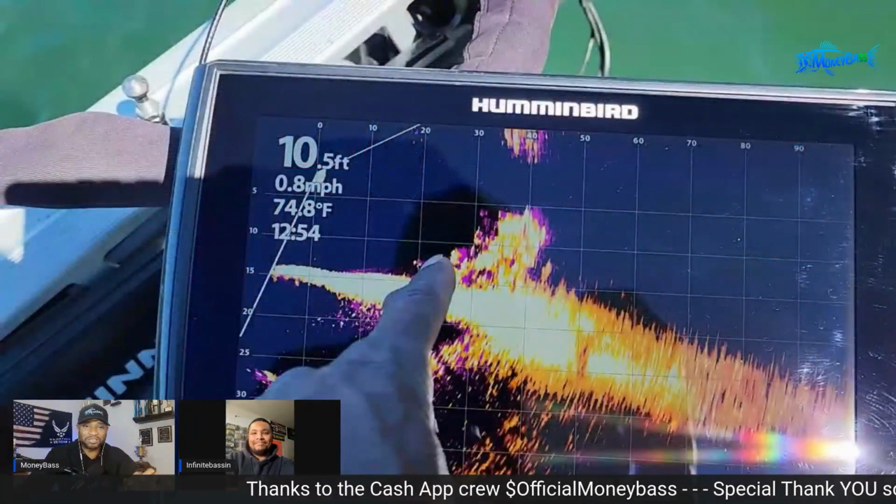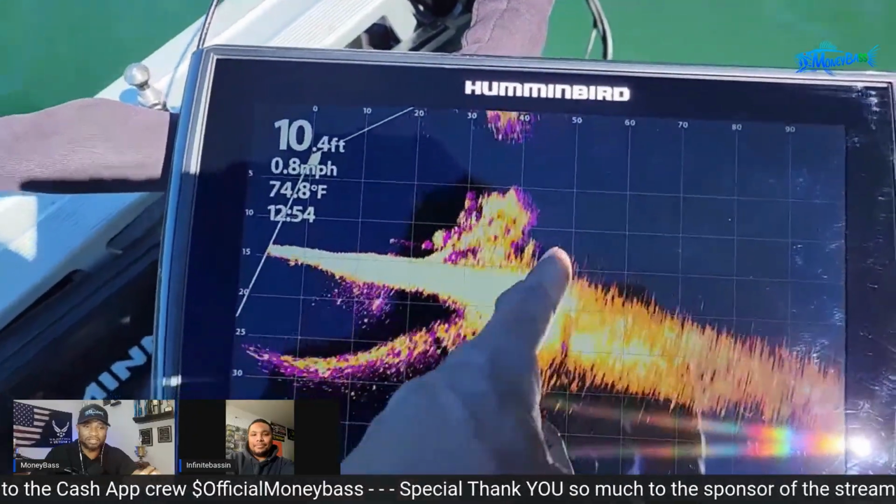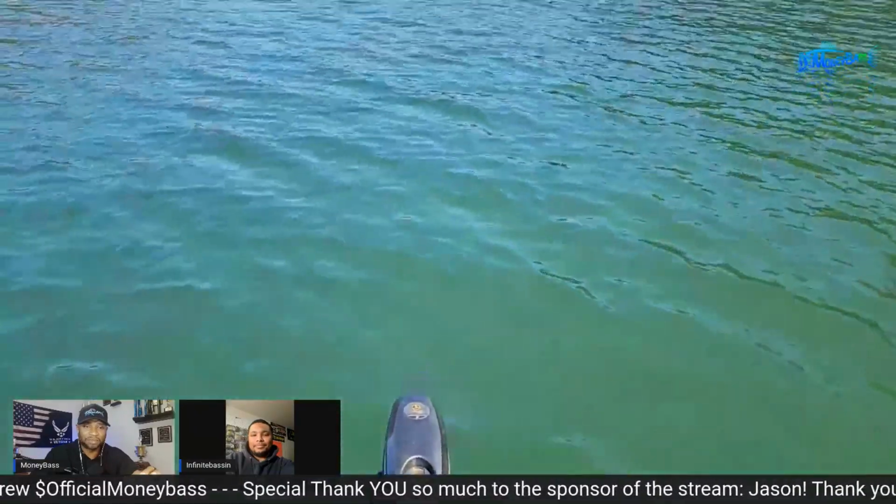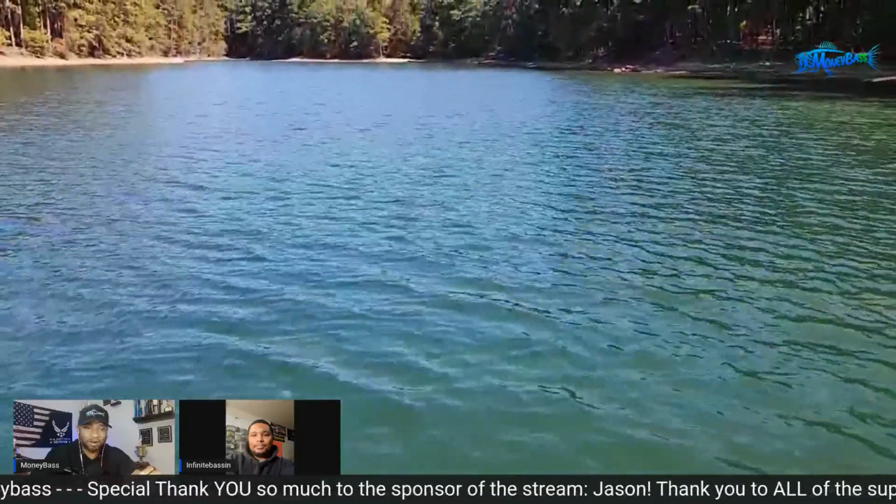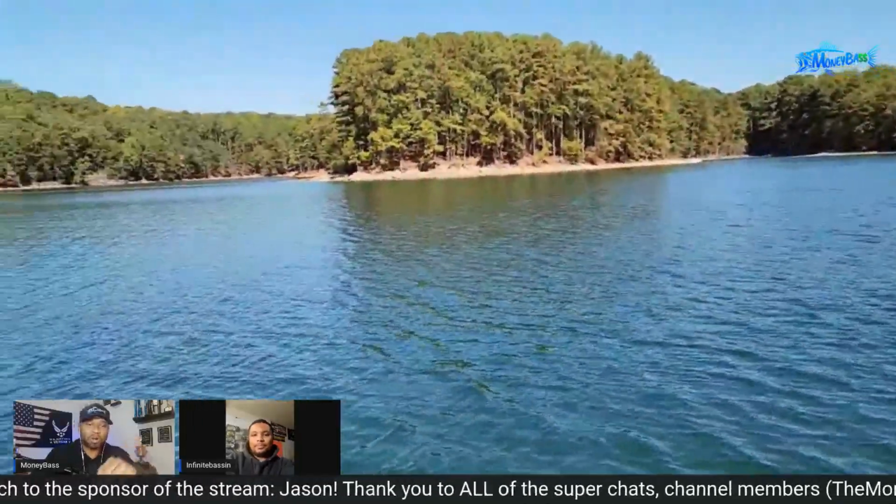I don't know if you noticed the watercolor. Let me just play it again real quick. Just fish that watercolor in front of that, and there's fish behind. You can just get in and out of these coves. All right, and like I said, I'm not planning on fishing this. Let me pause, just turn that down real quick. But look at that watercolor.